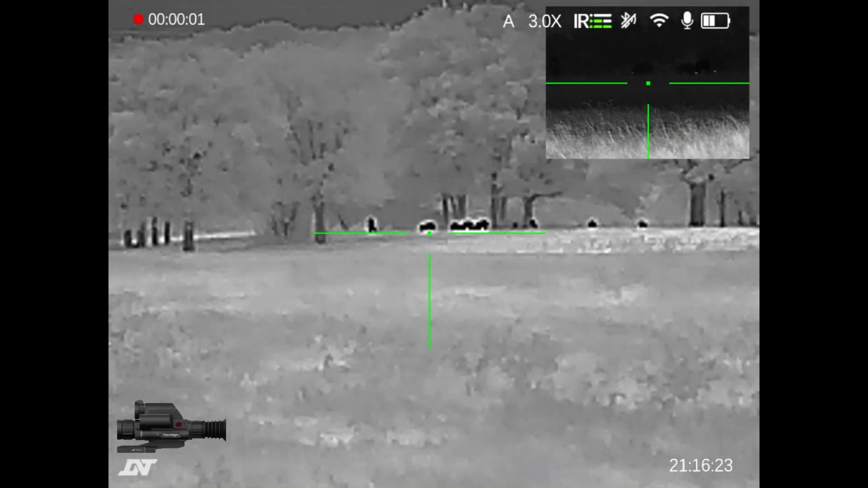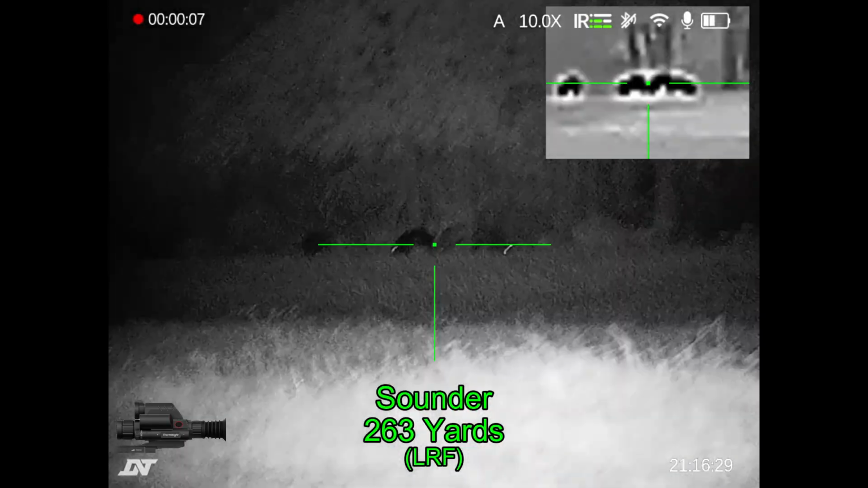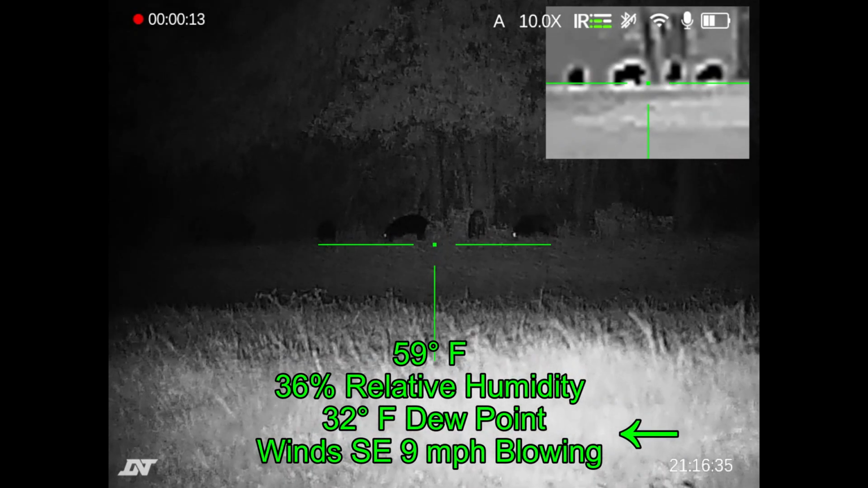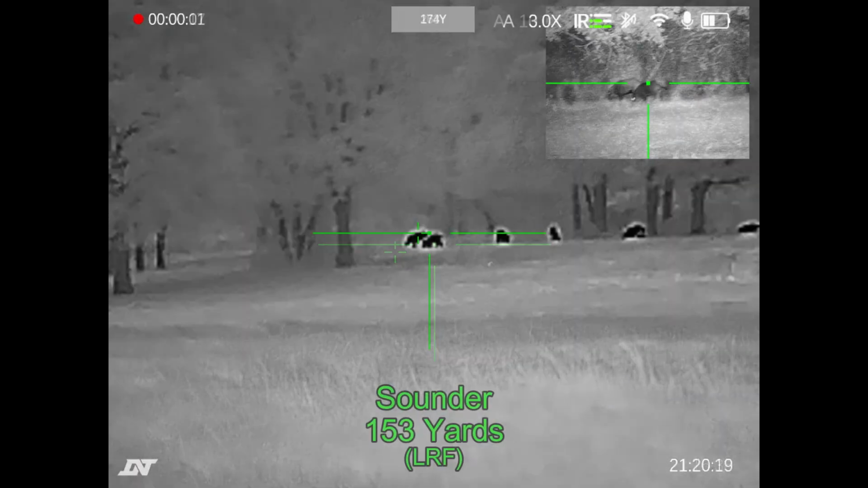While leaving the property, spotted this next group of hogs that are out there at about 263 yards. And you can hear the truck still running in the background. I'm going to leave the truck running as I make my advance on these hogs. Sometimes if you turn off the truck, they'll hear the engine stop, and that'll spook them.